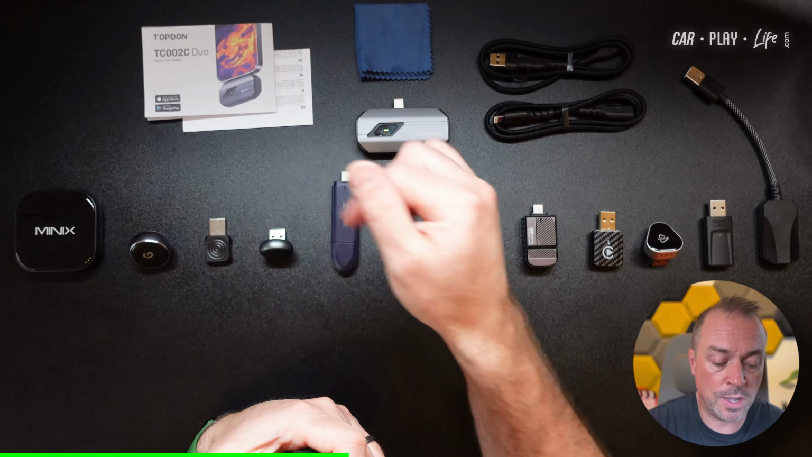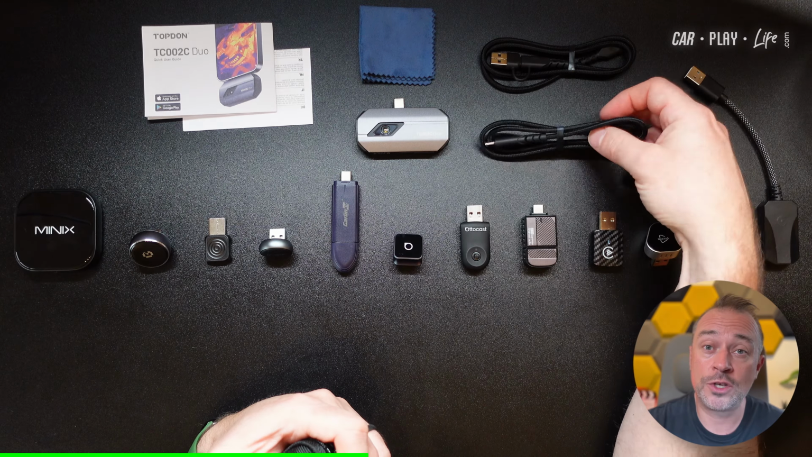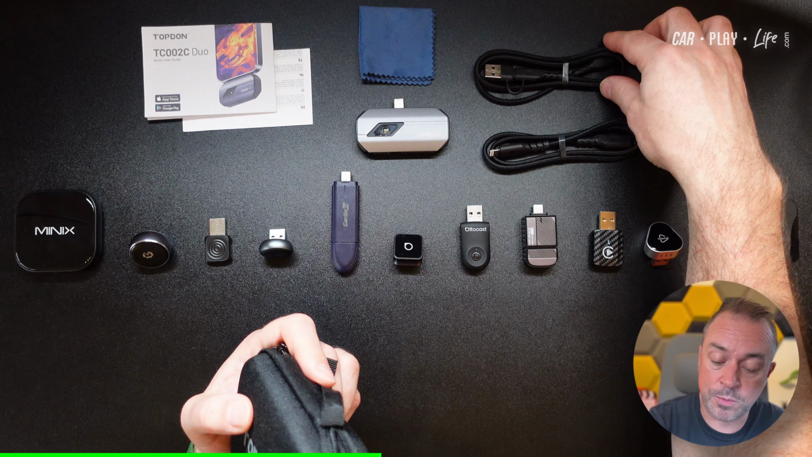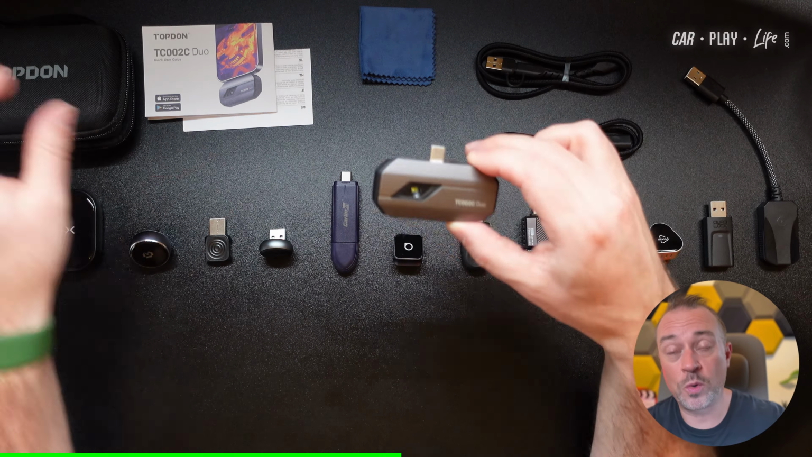You get a manual and some extra paperwork, a cleaning cloth for the actual camera itself, 2 means to connect this device should you not want to directly plug it underneath the phone. You can have it on these cables here and run it that way. And of course you get the actual camera itself. Now it's nice and small and compact.